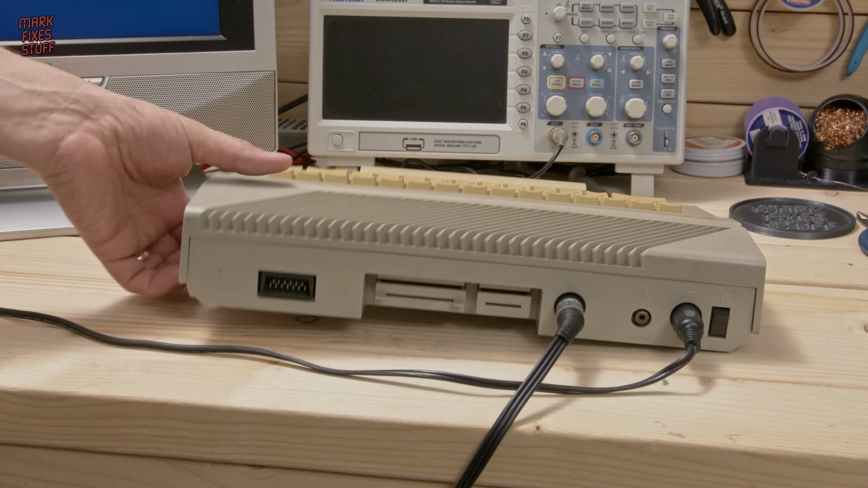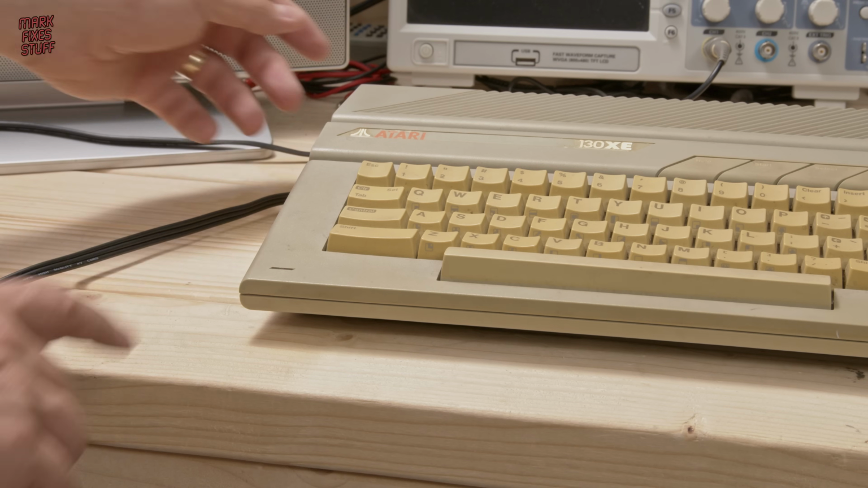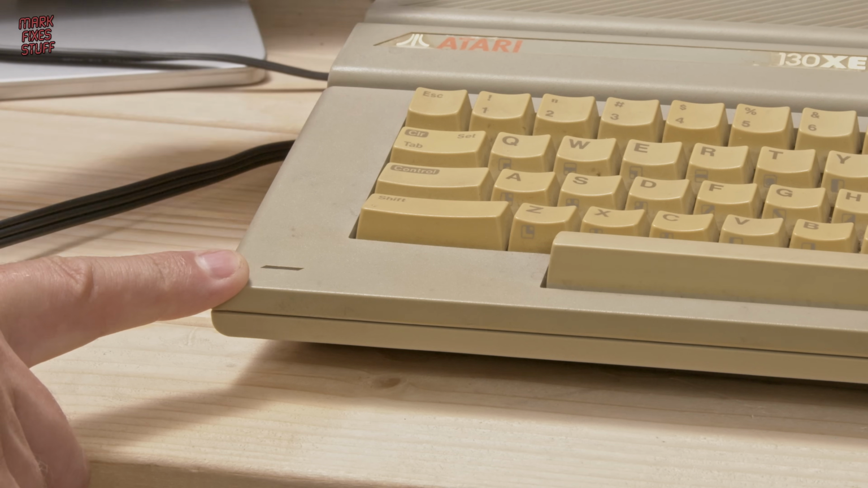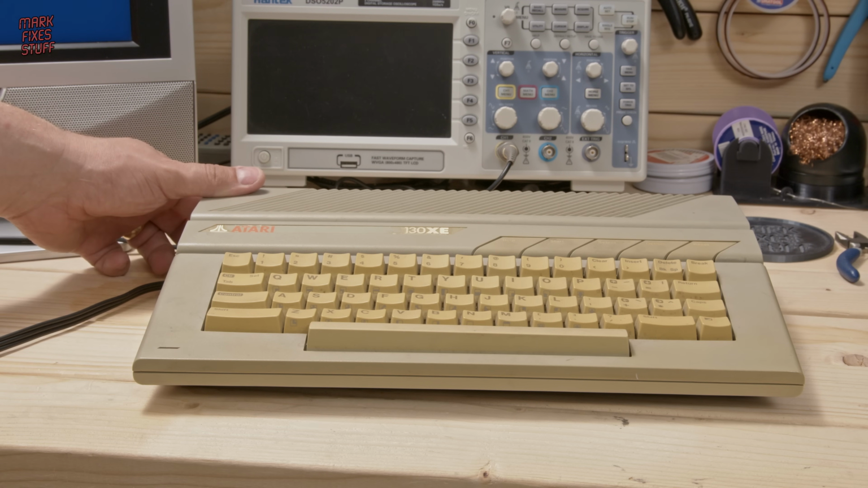These have been known to use terrible RAM which dies over time. But one thing I have noticed is that the LED that should glow red when we power on the computer doesn't power on at all. And it's not that it's dimly lit, it's just not turning on at all.